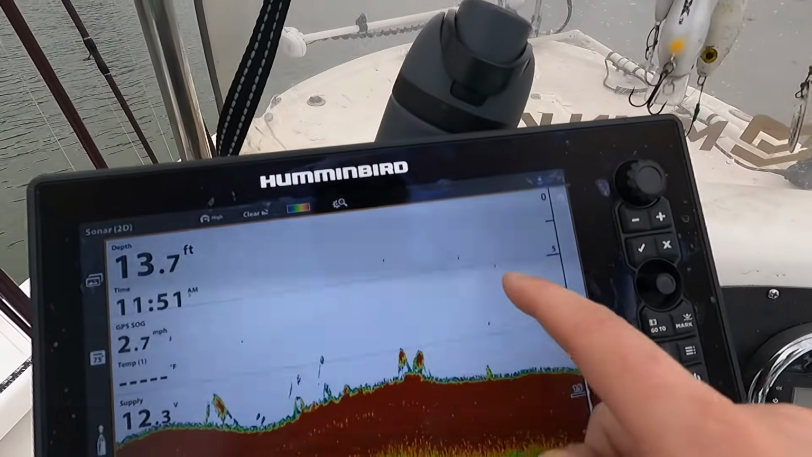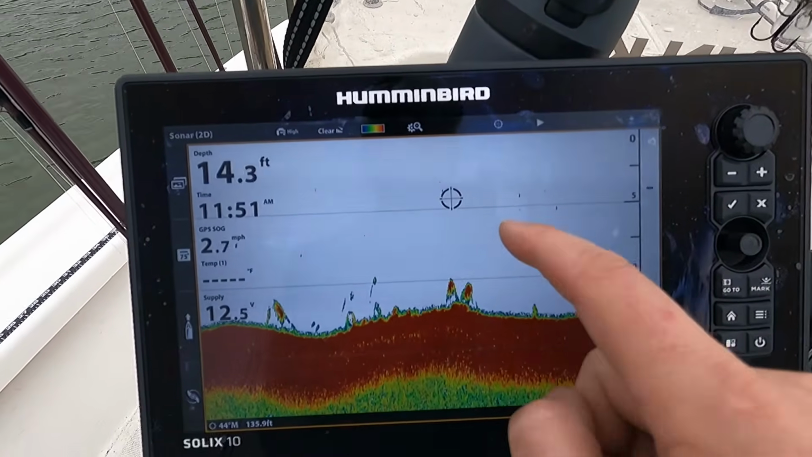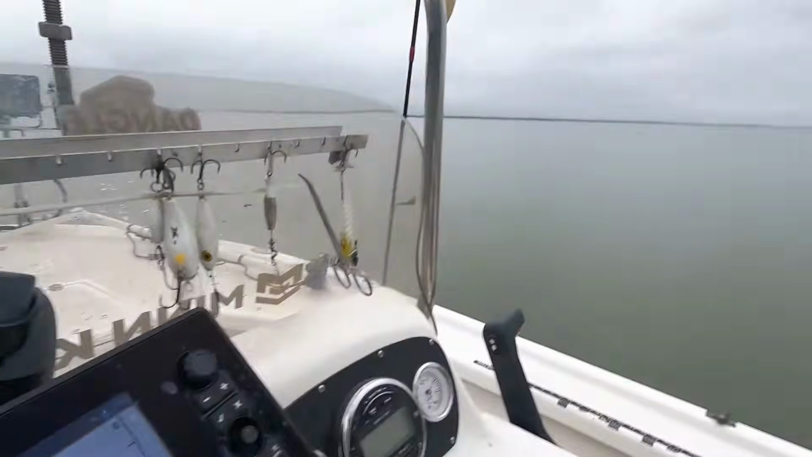Now, one thing we're looking for as we're cruising is structure, specifically for crappie. If you'll notice, you have all these little dots, these little pings all through there. Those can be shad, those can be fish moving around. Typically, fish are going to be streaks because they're moving. As they're moving, the sonar is hitting them and pinging back up to your head unit. It's showing the streak.